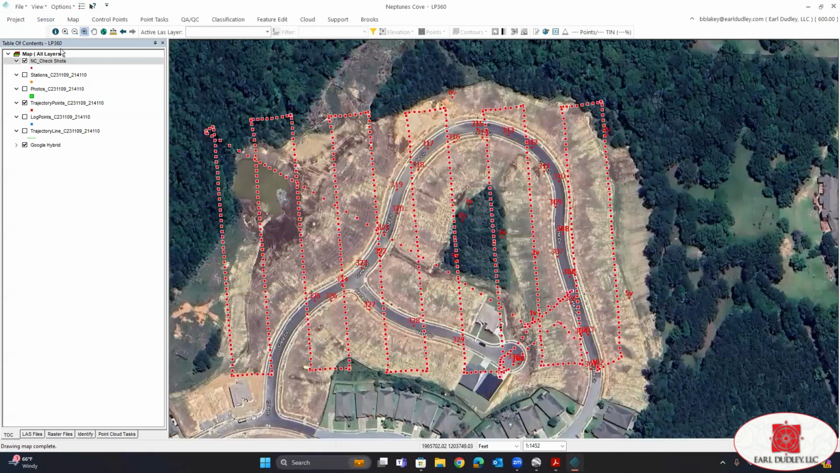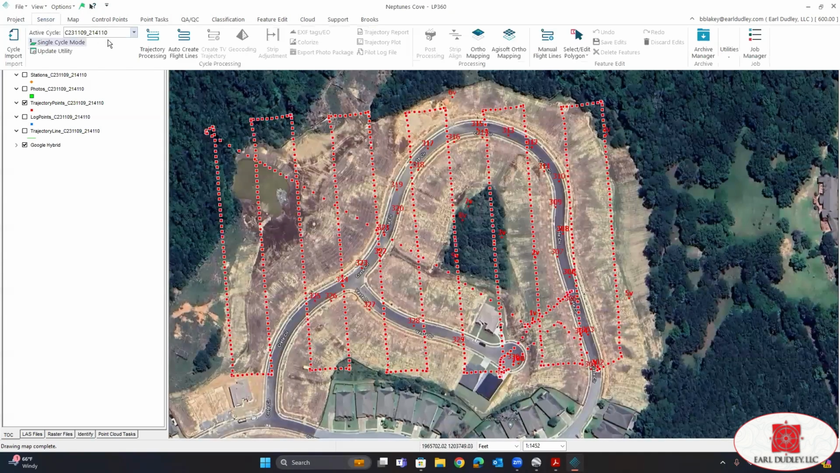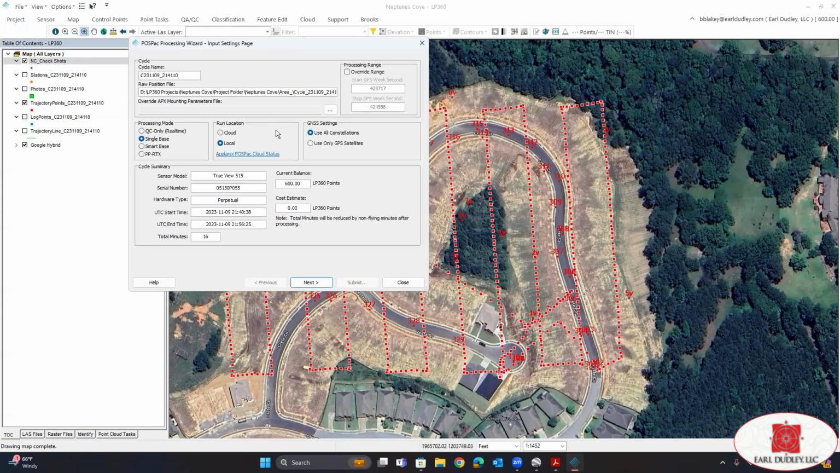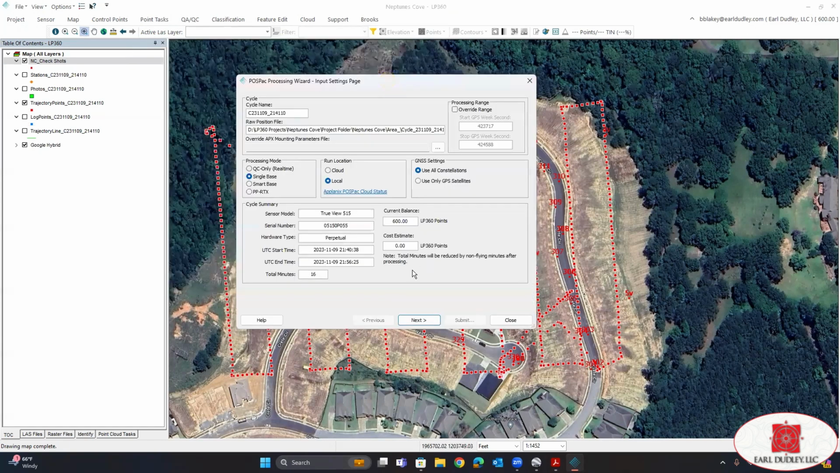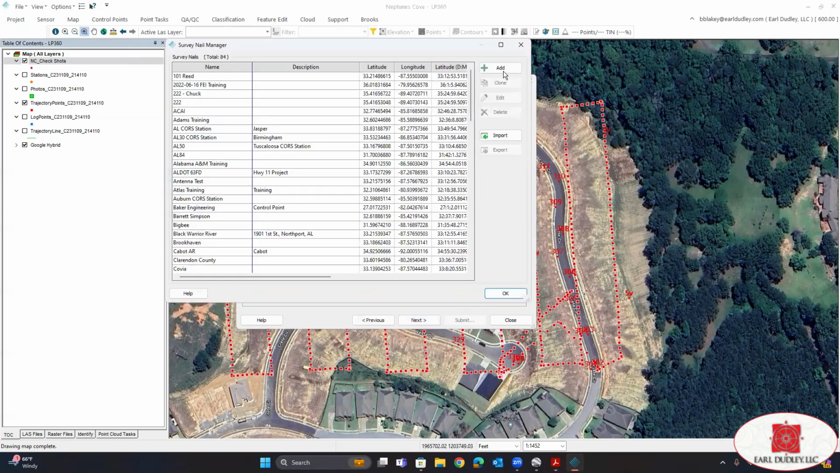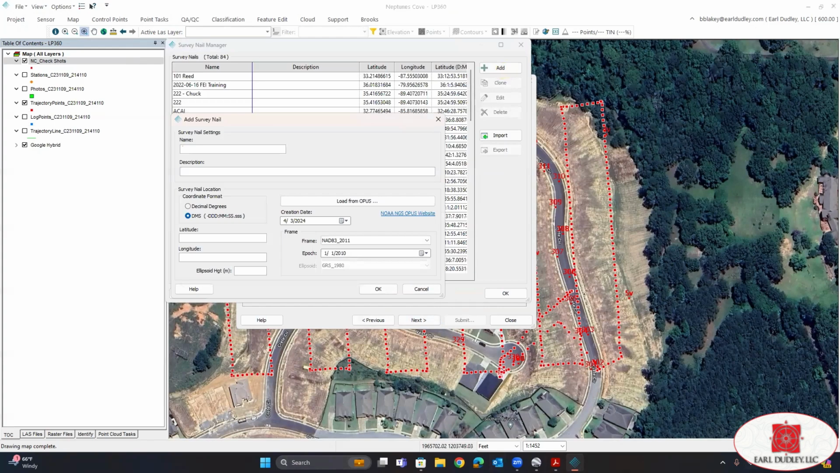All right, next thing we're going to do is we're going to go back to the sensor ribbon menu, click trajectory processing. Click next. Now we are going to enter our control point.